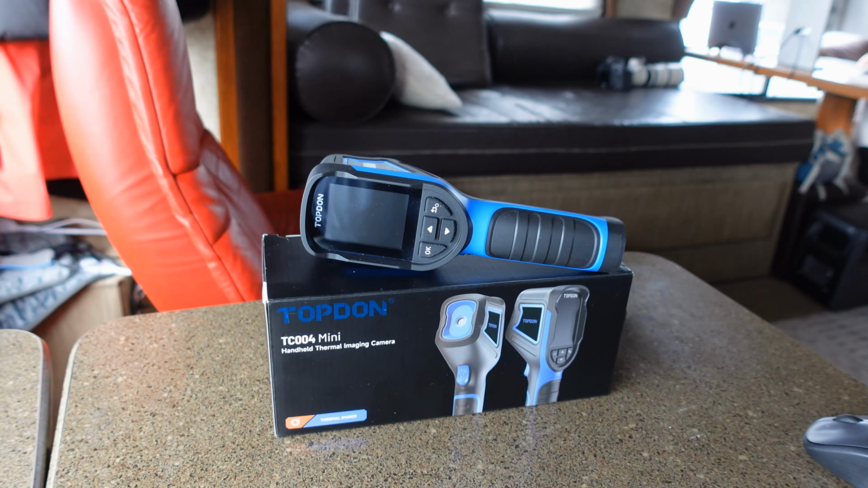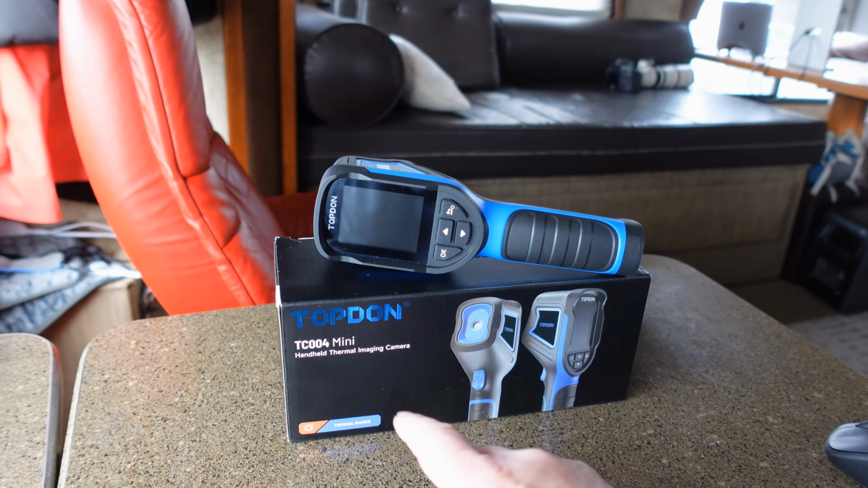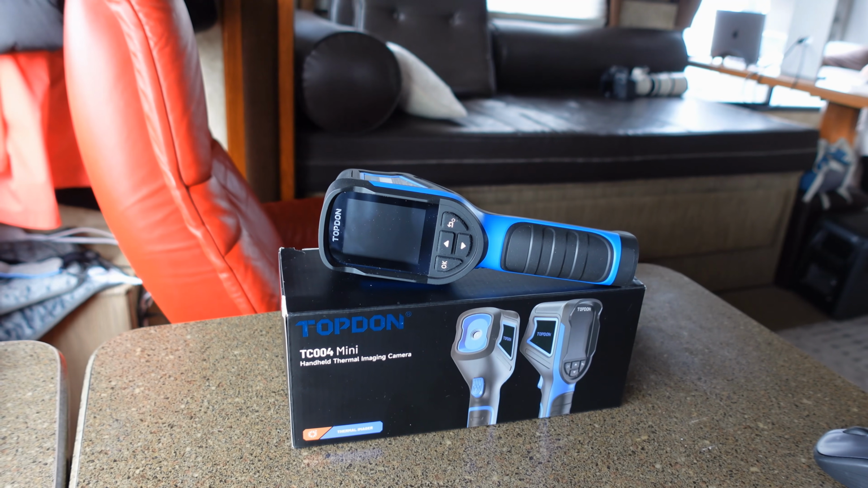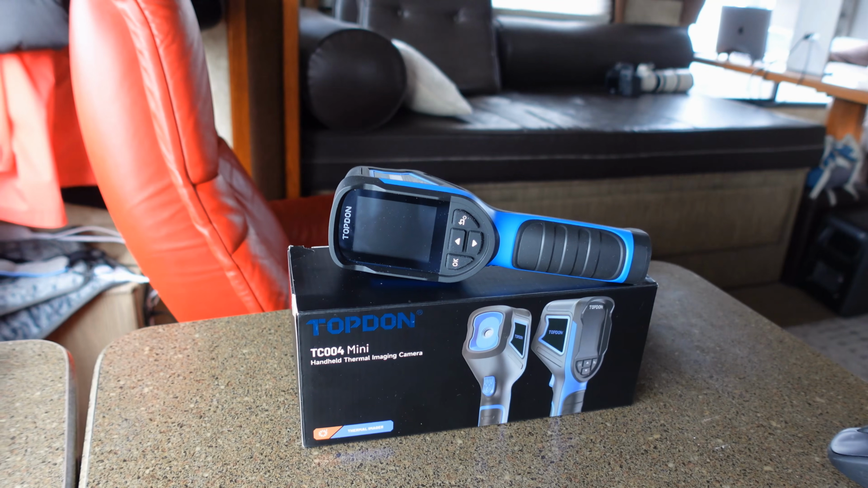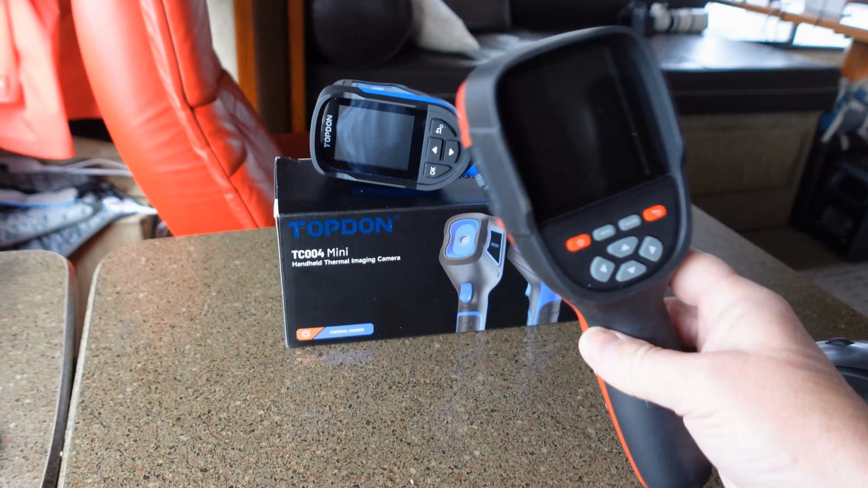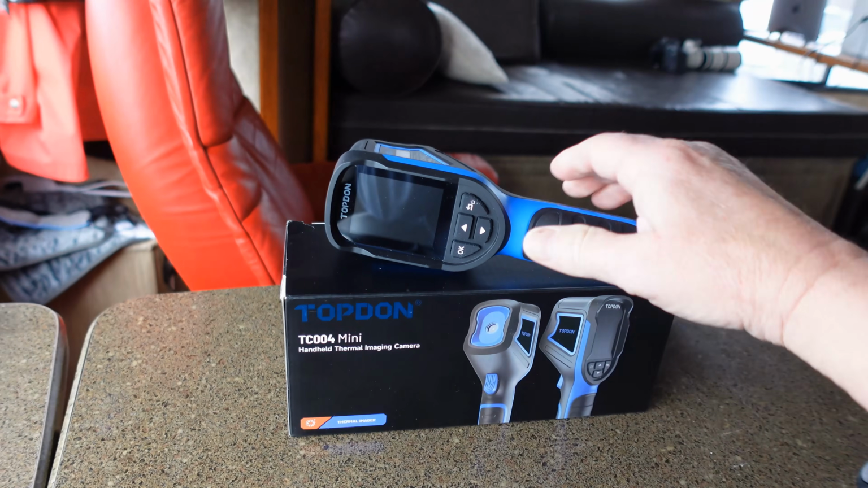I wanted to check this one out because it was one of the more inexpensive ones on the market. It's marketed as their mini version, so it's not quite as large as some of them, a little bit smaller. For example, here's another one that I reviewed, and you can see it's quite a bit larger than this Topdon Mini.